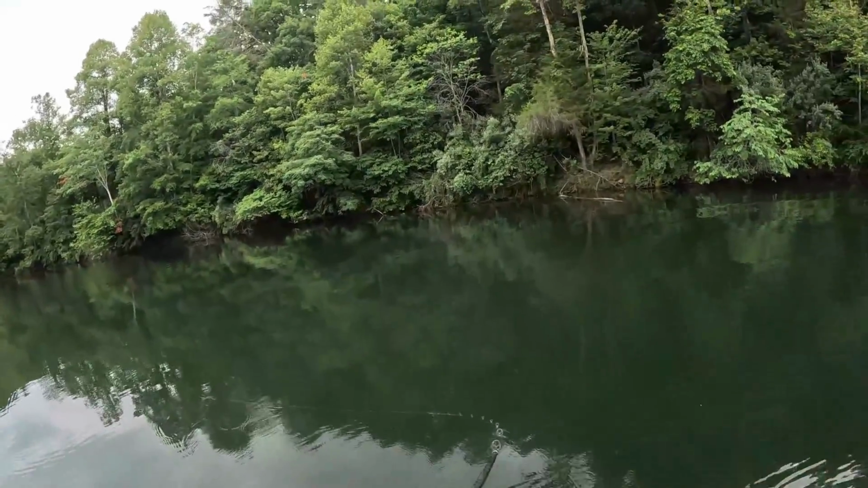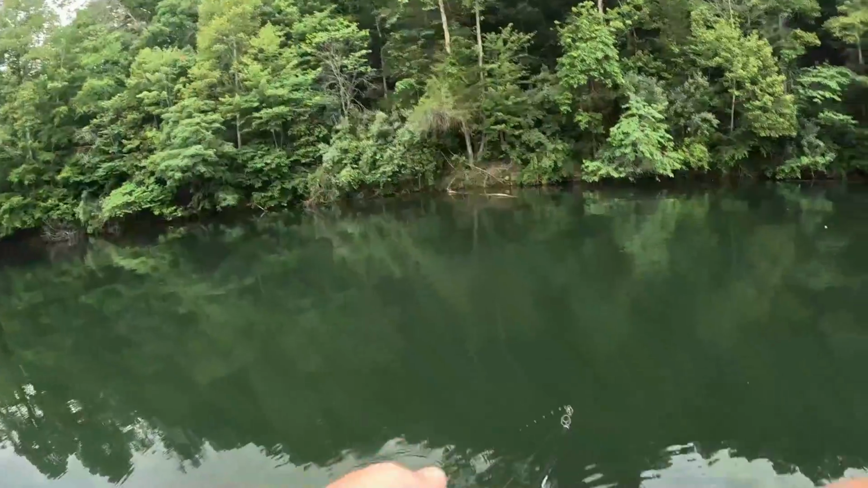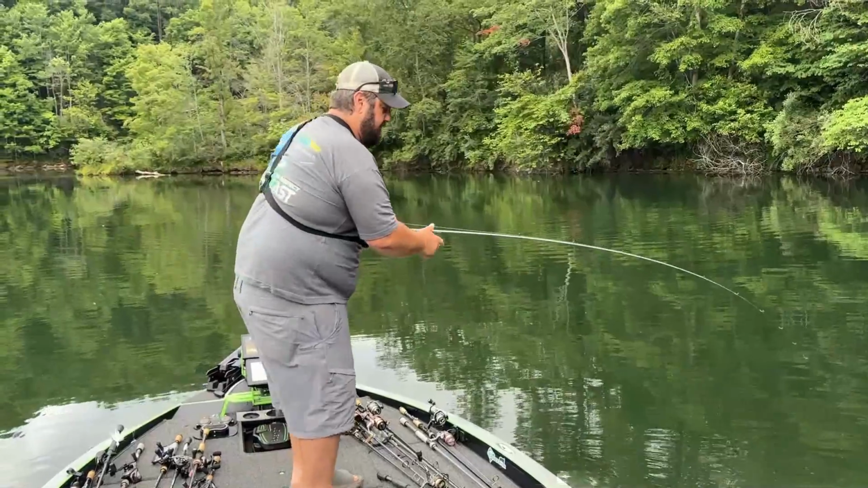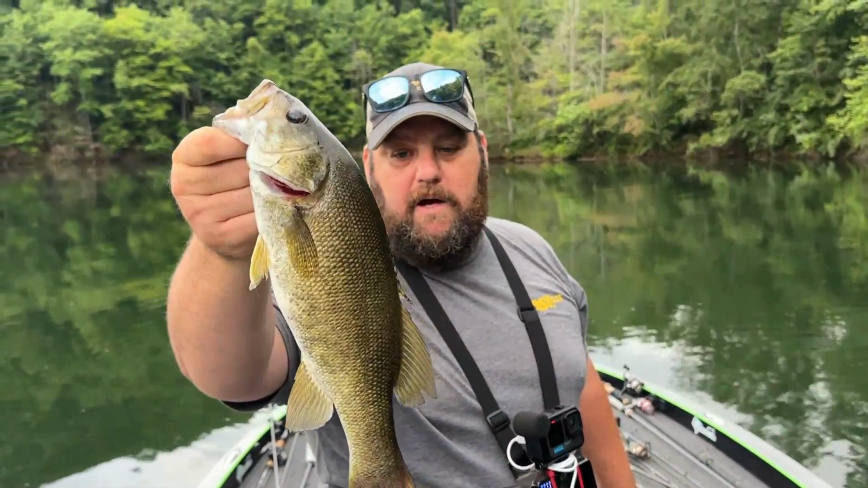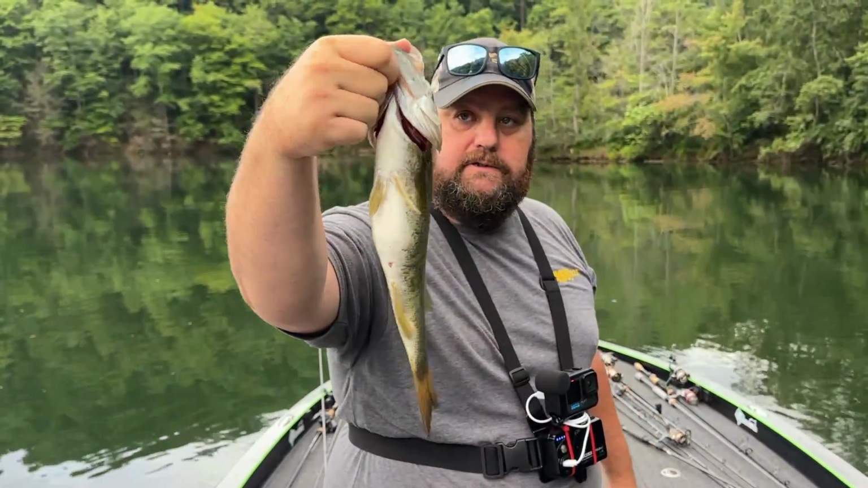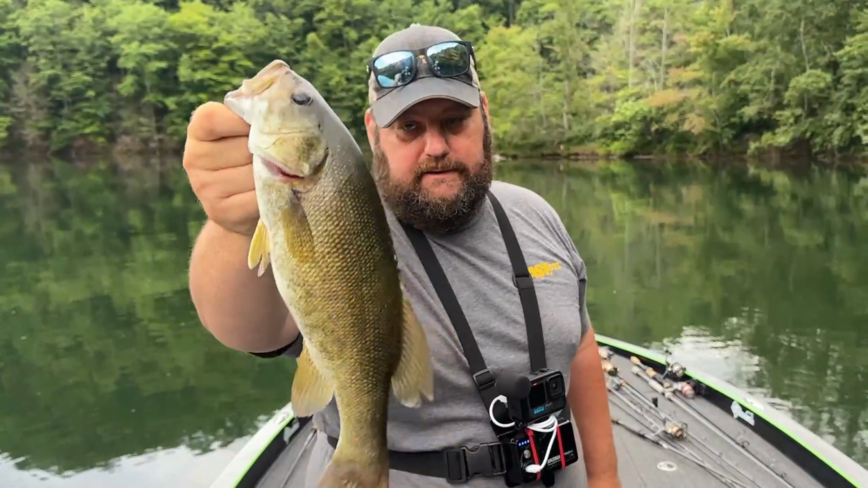Come on, baby. Where you at? I just started recording. He missed. Oh, this is a smallmouth. Little smallmouth. I think that's probably what's missing this, but this color has always caught the smallmouth real well. So we're gonna get him back in. He's got a little bit of blood, but another good one.